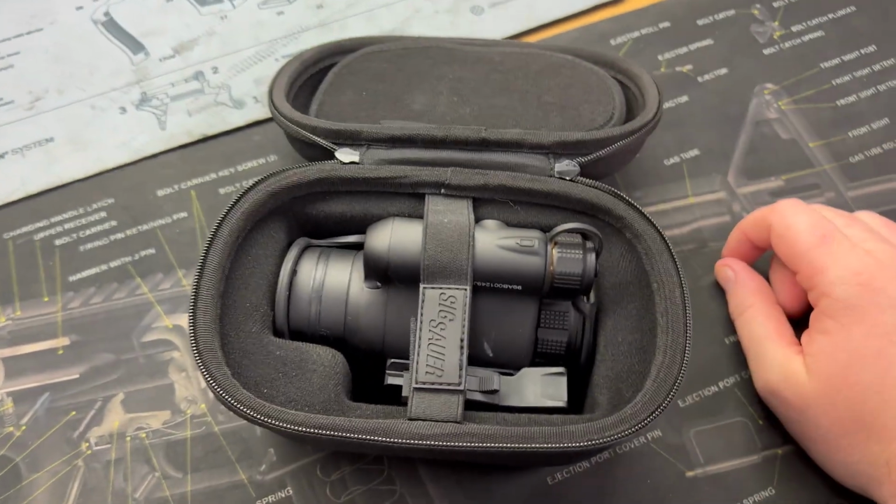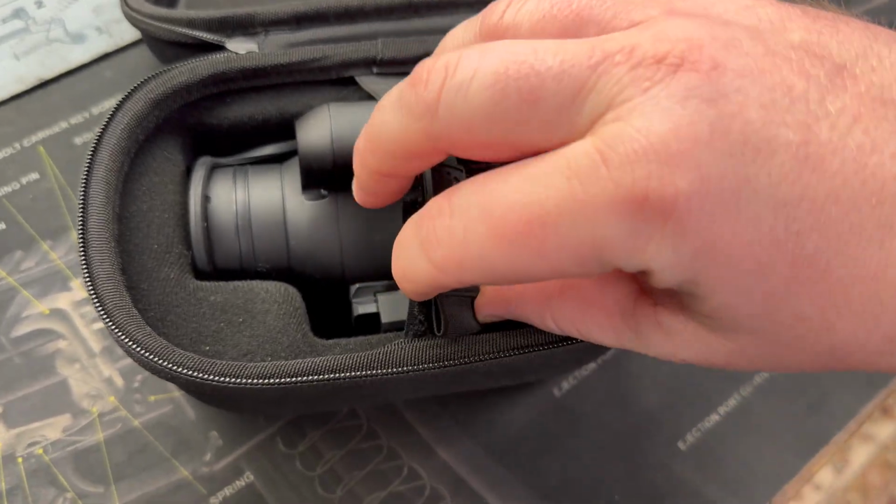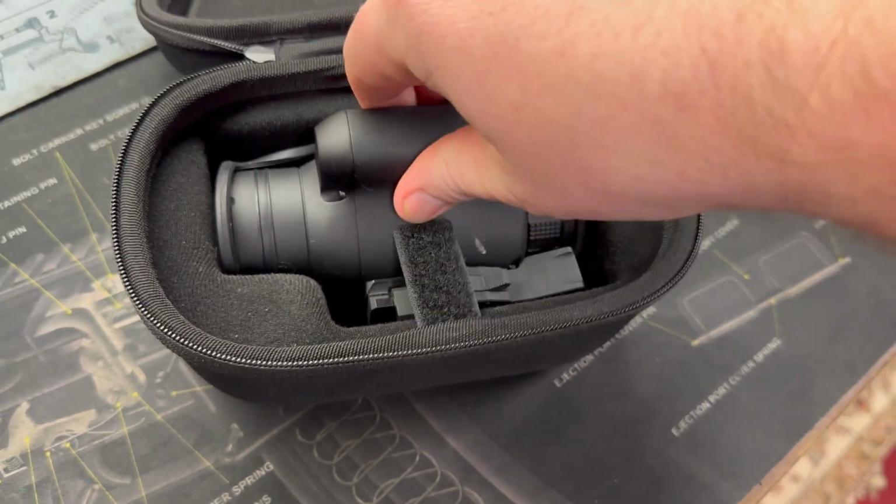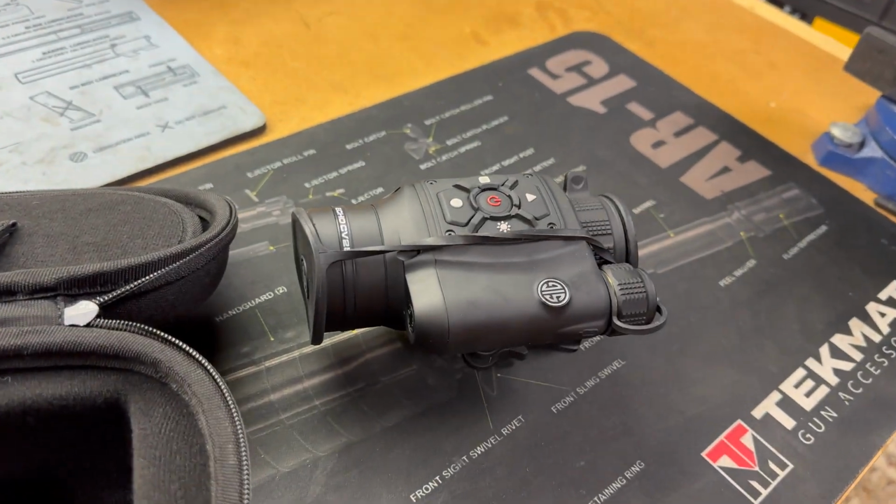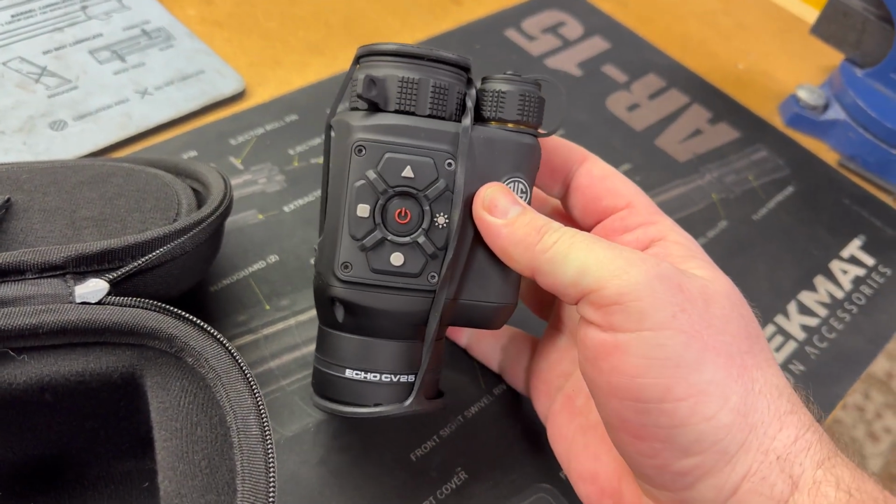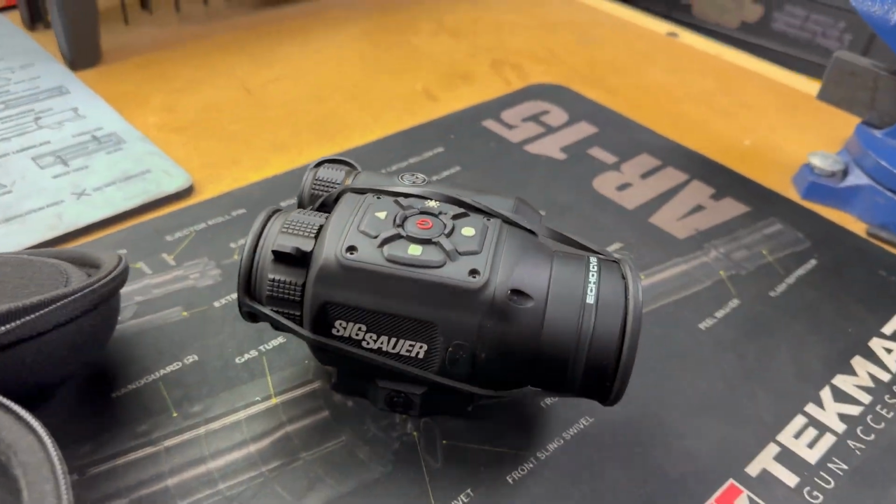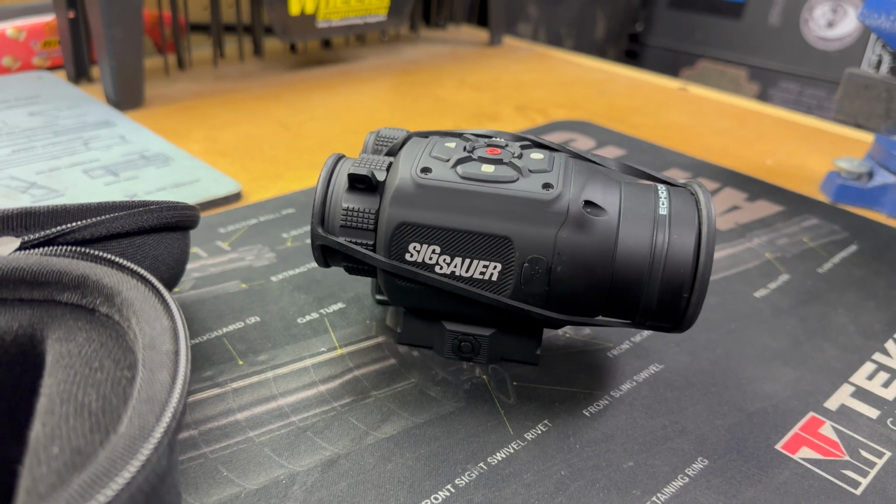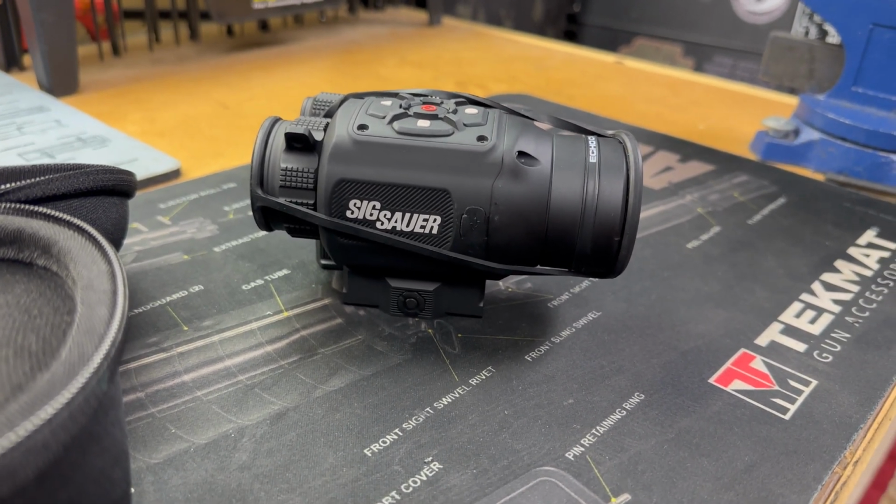The first two they sent me had so many problems that I had to send them back. I have obviously a full video on this, okay? But the first unit, the thermal processor did not work at all. On the second unit, the button for the left was broken, and so it was bricked essentially. And then this third one now is functioning perfectly. I've had no issues with it. I've shot it, I've filmed with it, I've used it day to day.